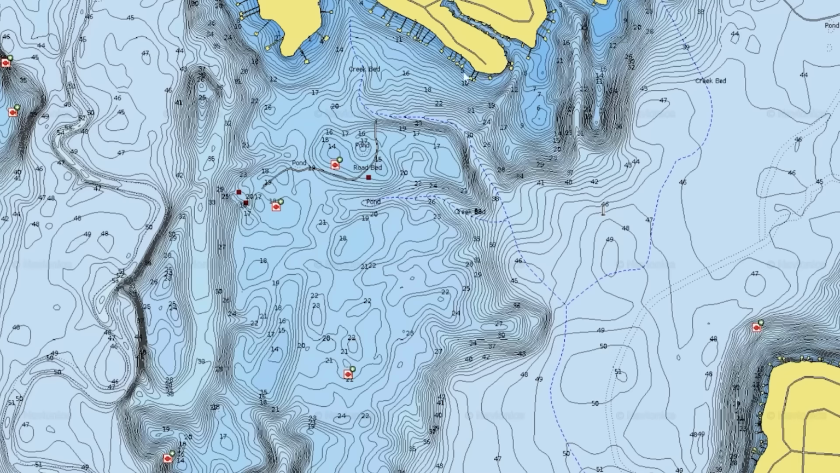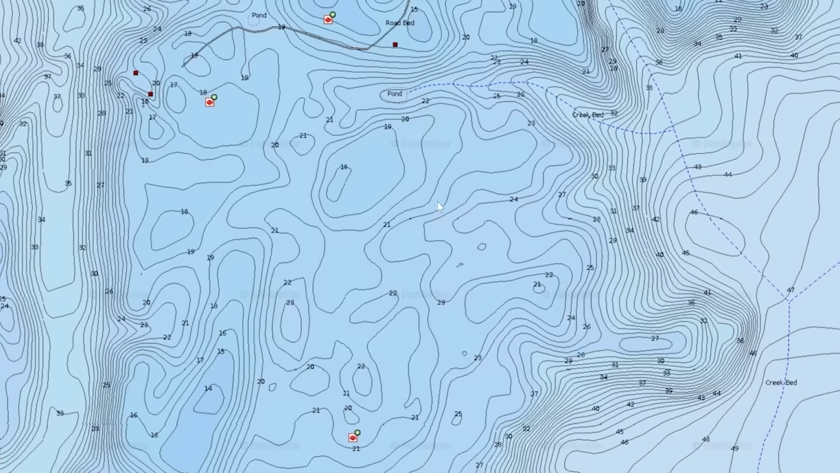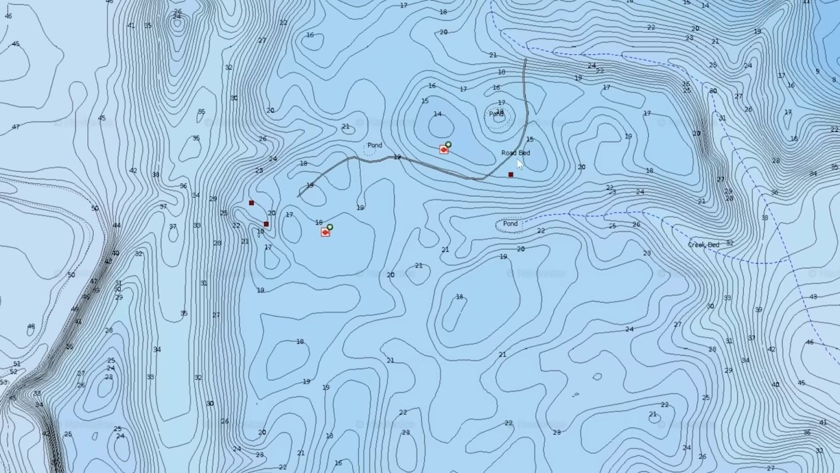And the last place to look for wood is going to be a flat. Now flats are confusing because they're totally flat. There's hardly any contour line differences. There's nothing really to key in on.